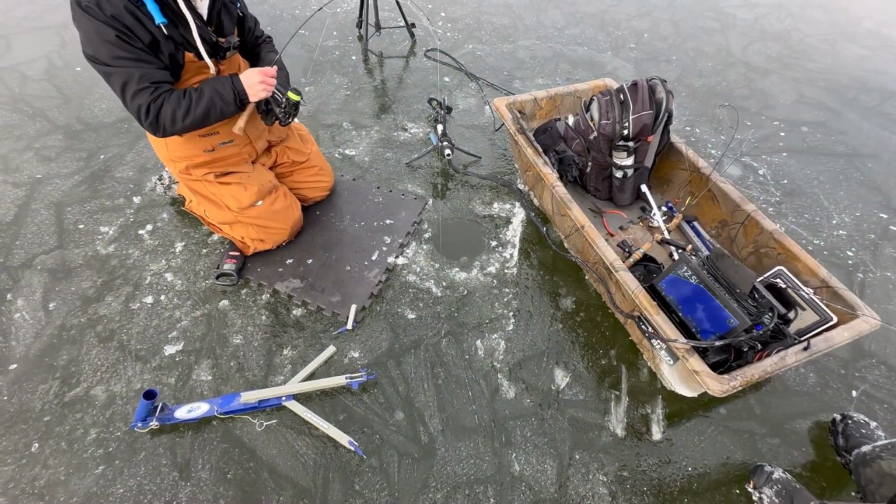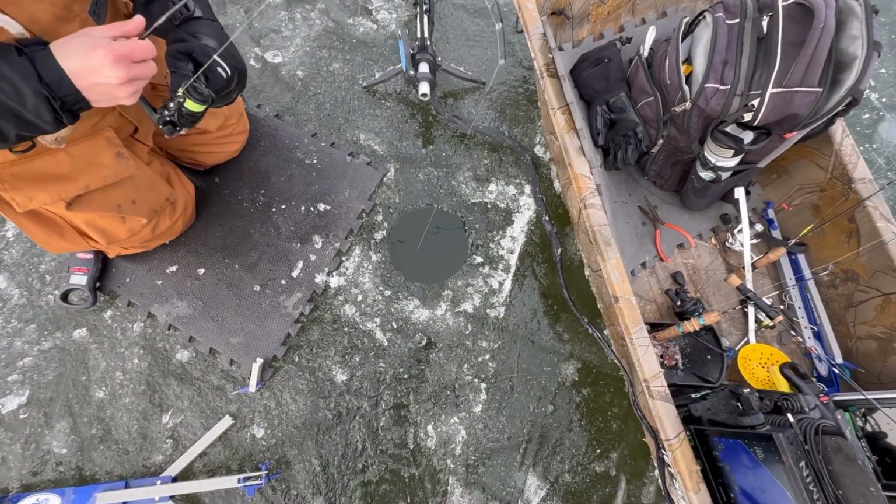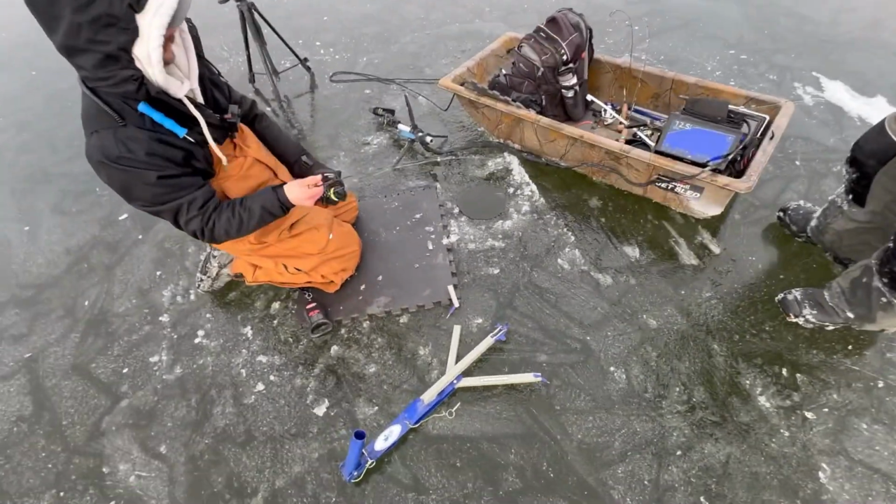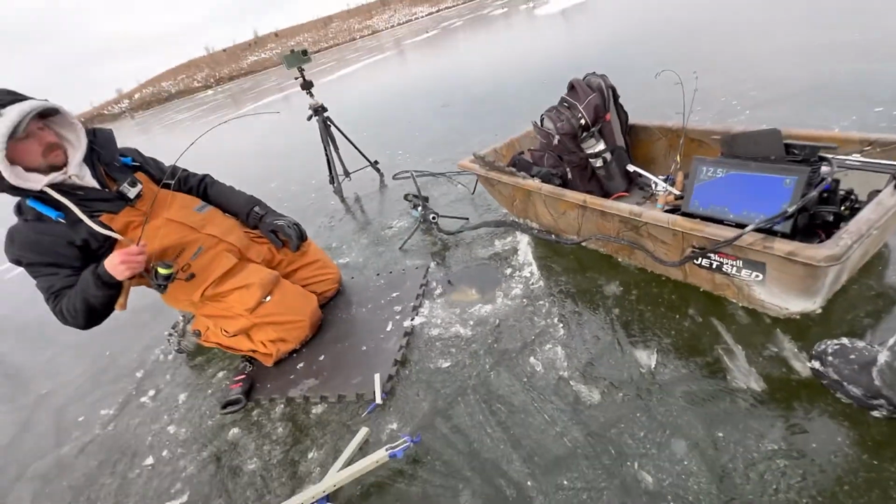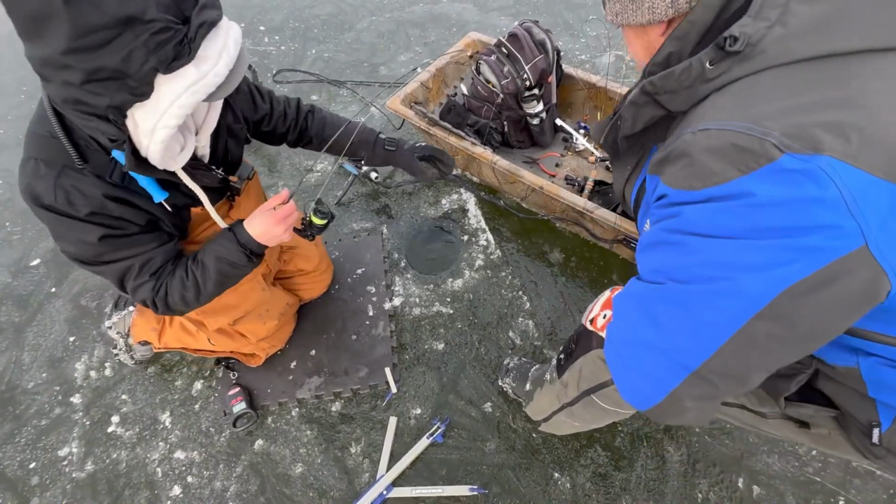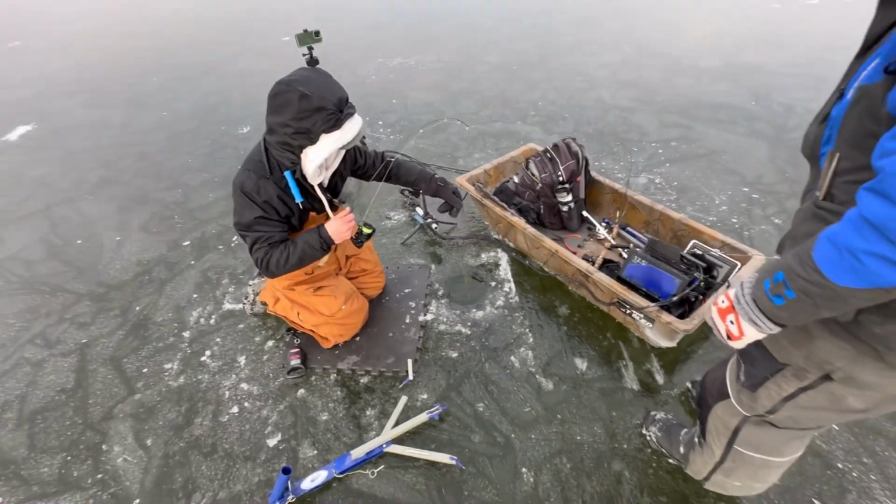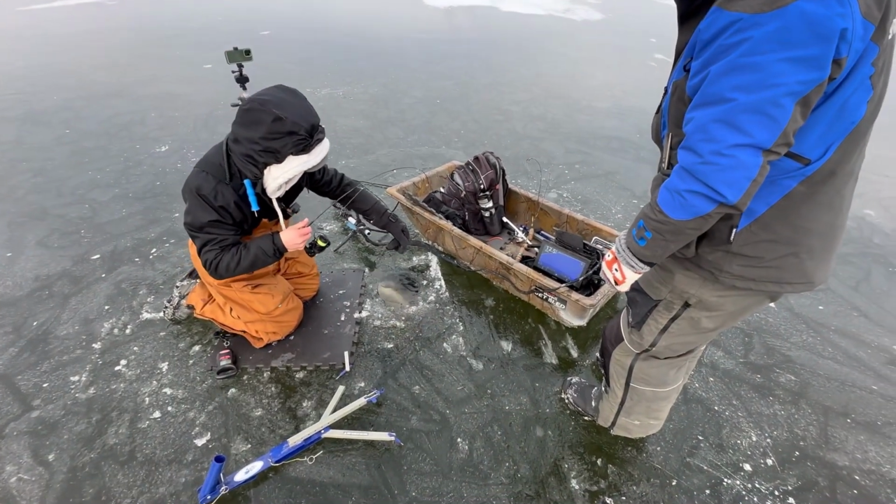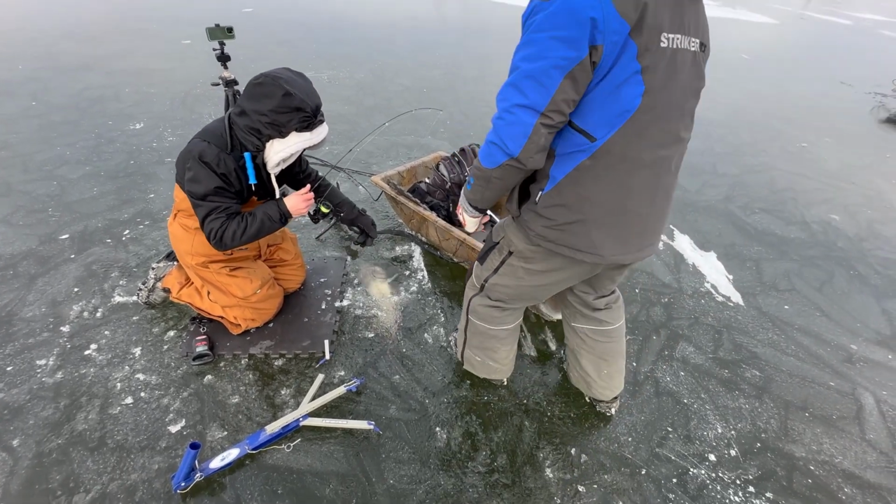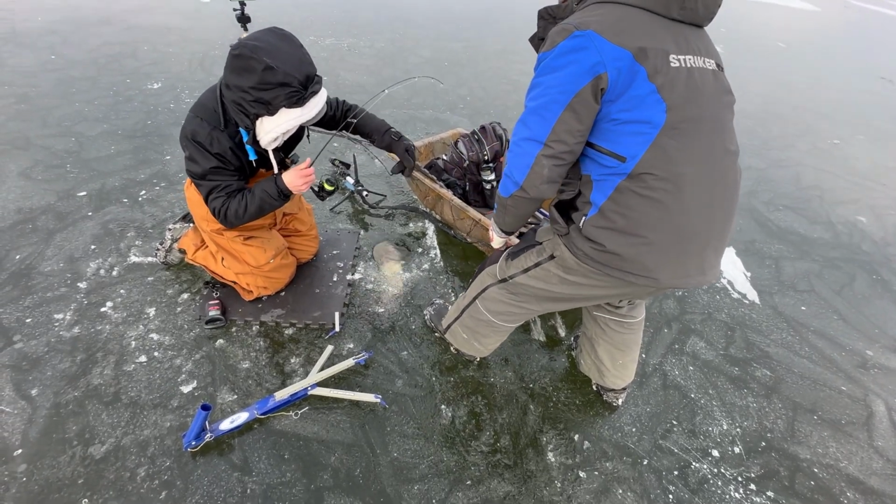I forget what a walleye even is when I see one of those. Yeah, that's a rip and wrap. He's been on for years. That's a big pink-lipped, dark one.